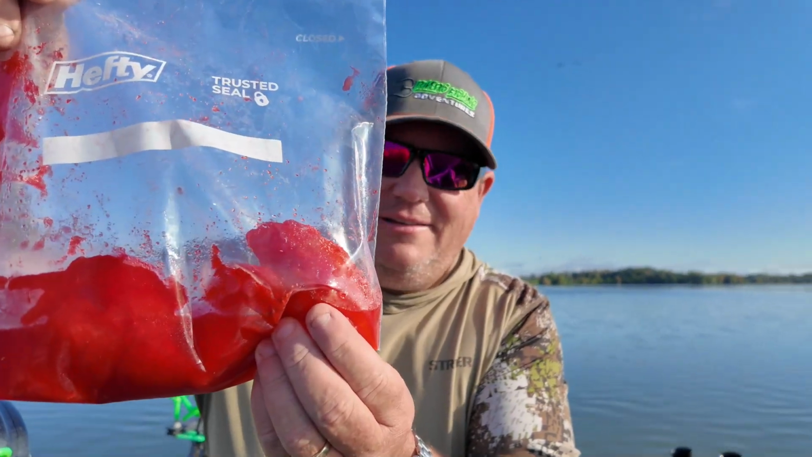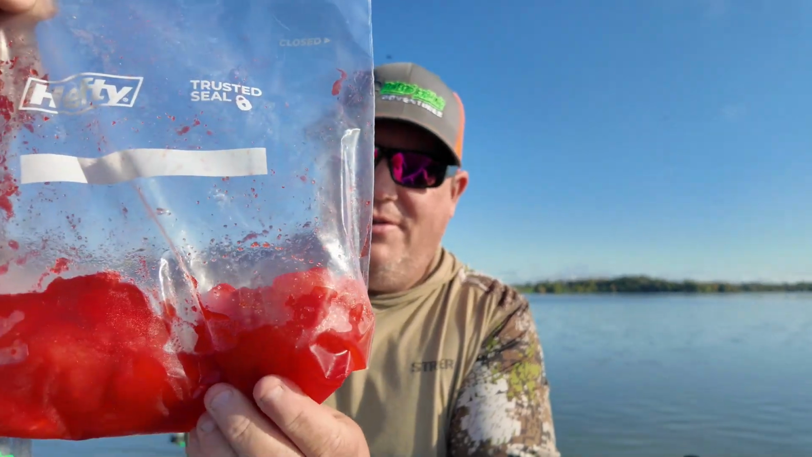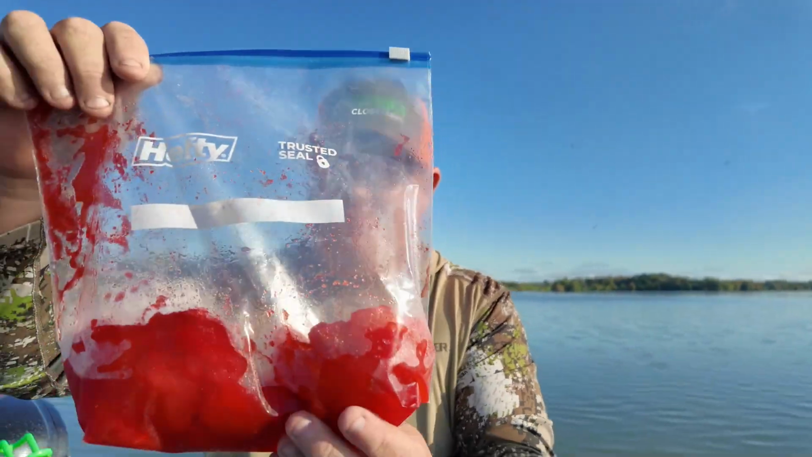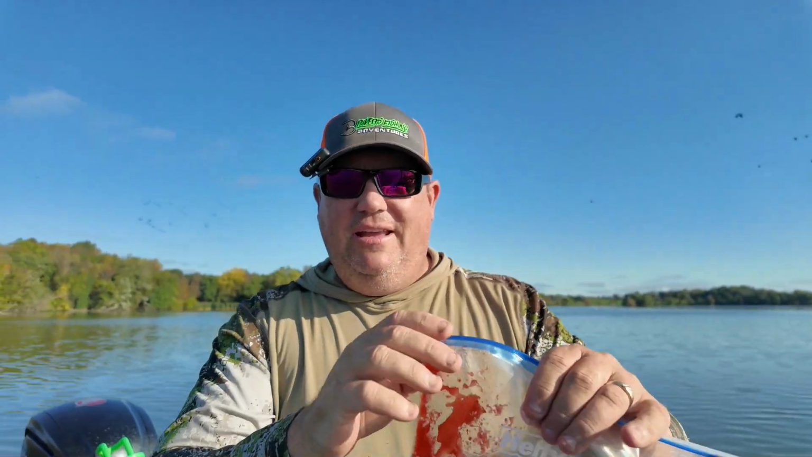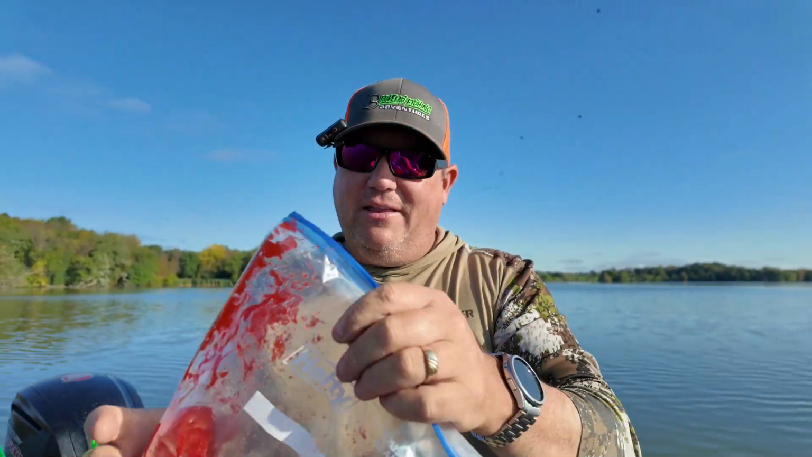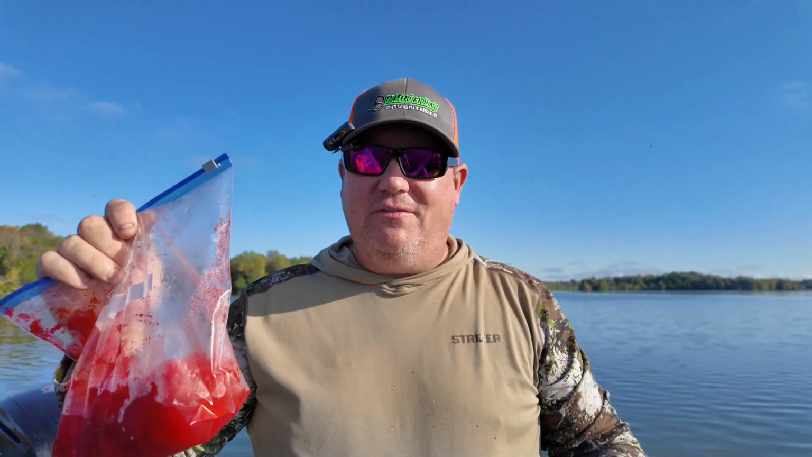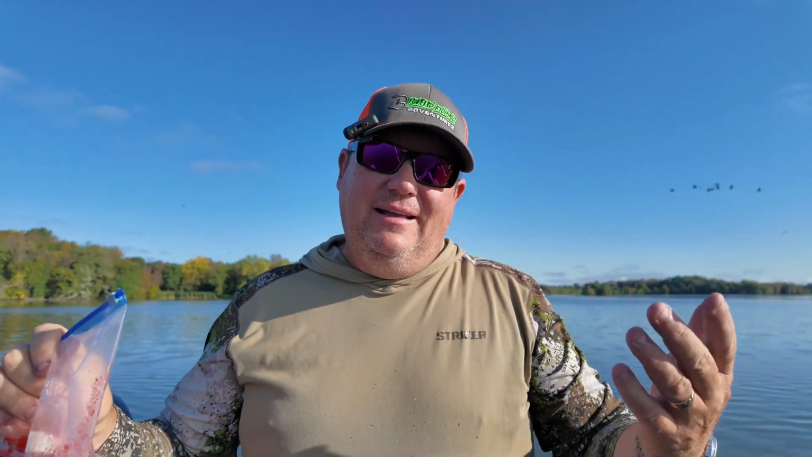We got the infamous strawberry Jello chicken. Just cut up chicken breasts, and I also put some garlic powder on here too, just for the heck of it. So we've had this soaking overnight in the refrigerator, and it's the only bait I brought today. So I hope it works. If it doesn't, I guess we're gonna get skunked. But I just thought it'd be fun to try, and hopefully it works as good as people say it does. But I do have my doubts.